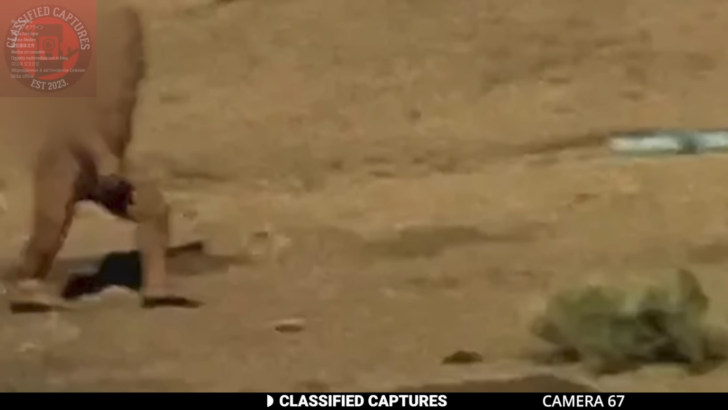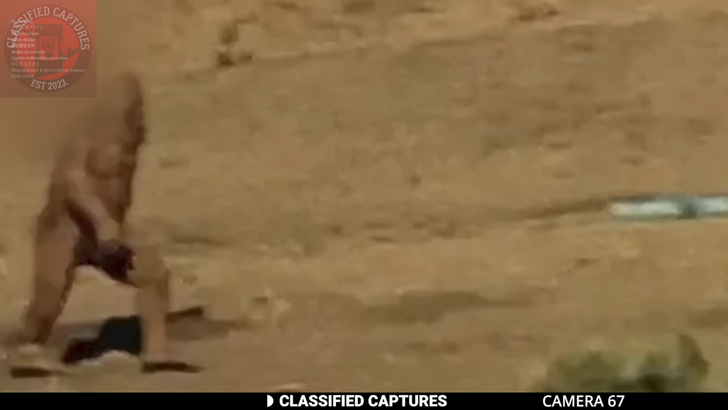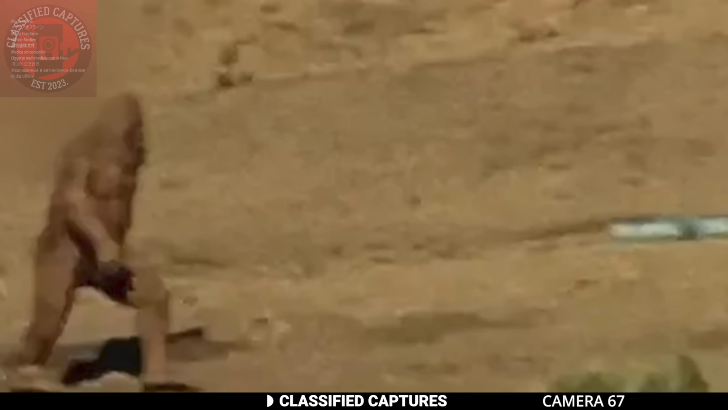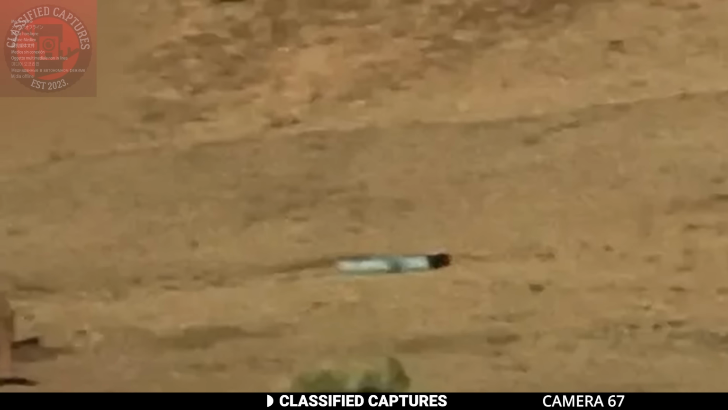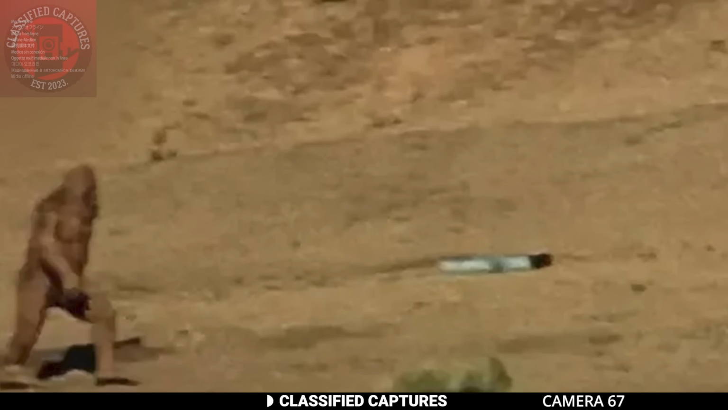Those who felt it was real referred to the way the entire body is built, especially the thighs. According to them, even a man in a costume couldn't fake those thighs or walk in that stride. Looking at it again, I get where they're coming from, but what do you guys think? Do they have a point, or is this just a really good costume?